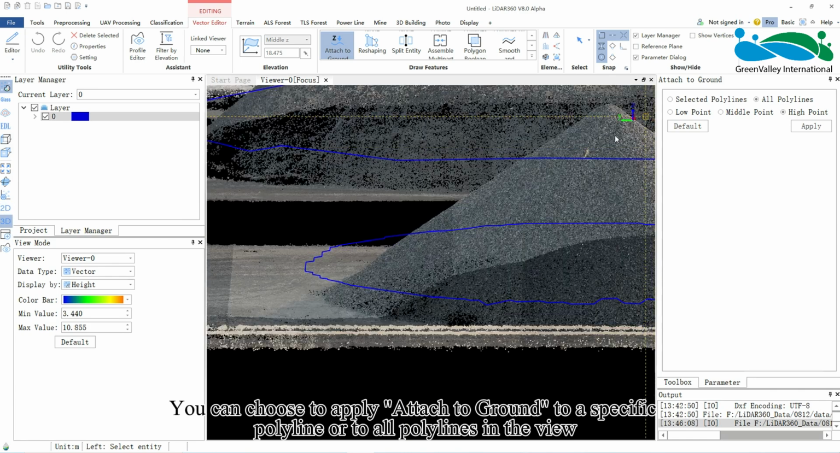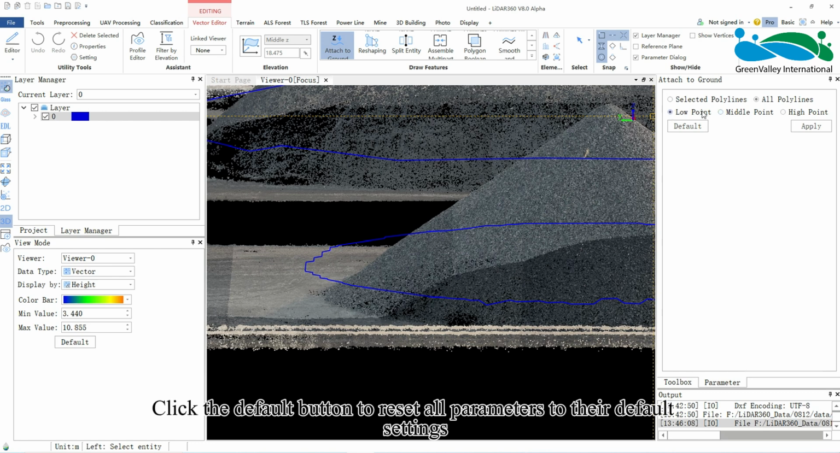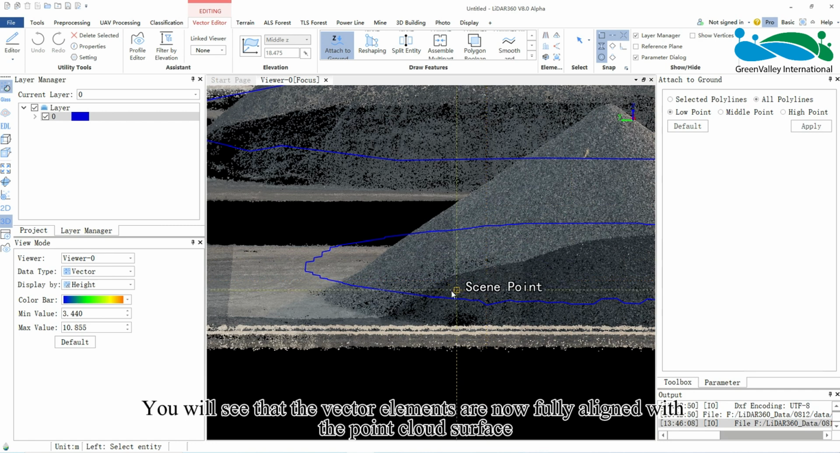You can choose to apply Attach to Ground to a specific polyline or to all polylines in the view. Depending on your needs, select the low point, middle point, or high point. Click the default button to reset all parameters to their default settings, and then click Apply. You will see that the vector elements are now fully aligned with the point cloud surface.